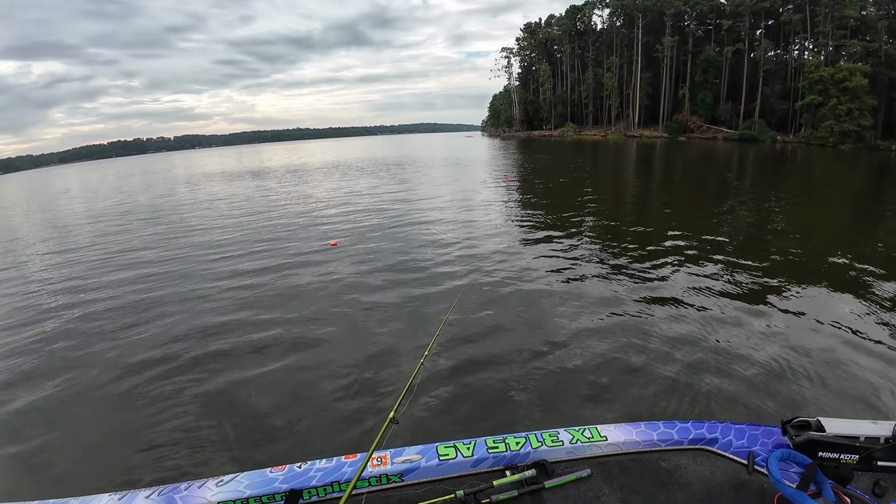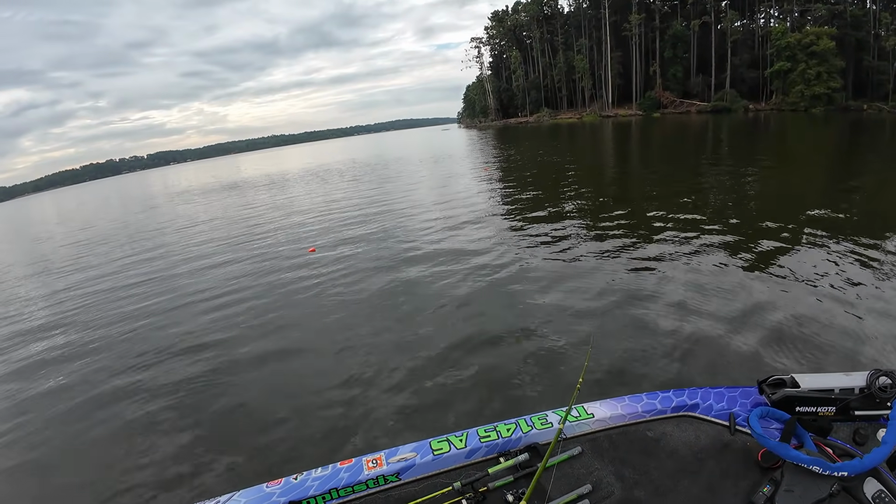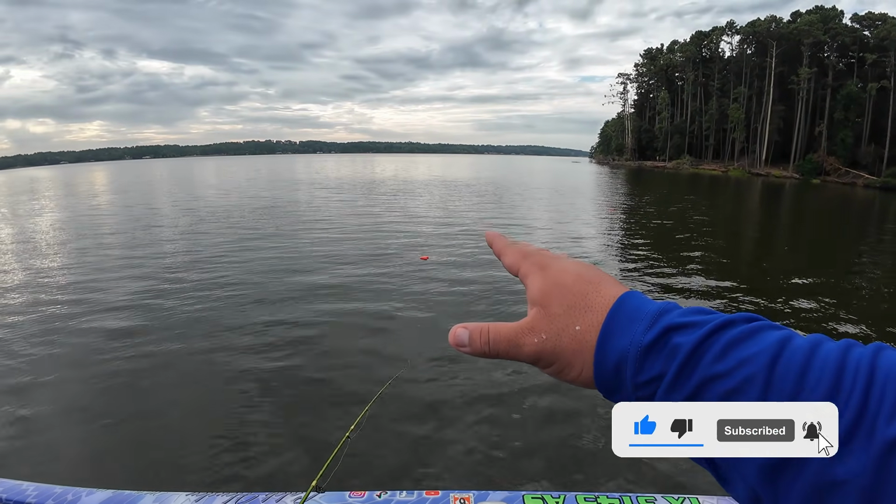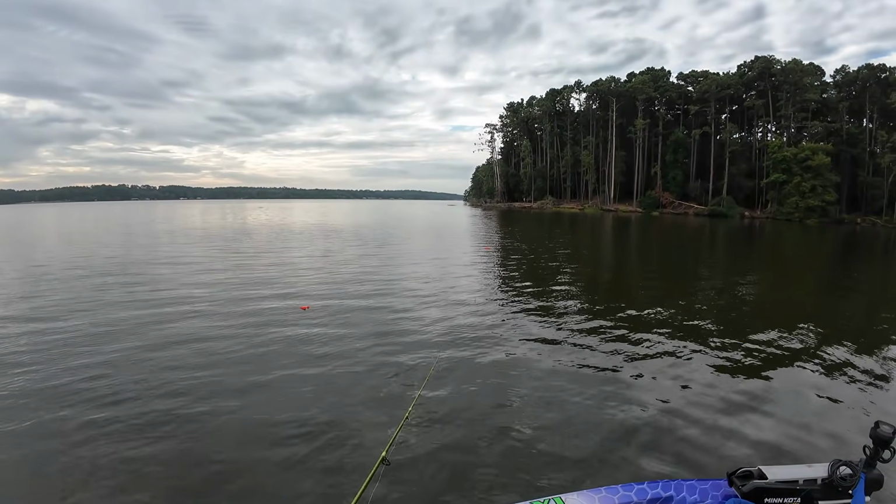Maybe I was a little too close. Start right there. Pop that minnow over that zone. See, guys, these brush pile markers right here, they're not always 100% accurate, okay? You got that 30-degree cone.